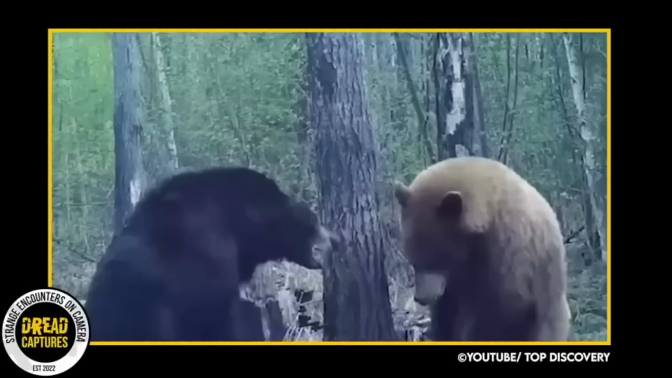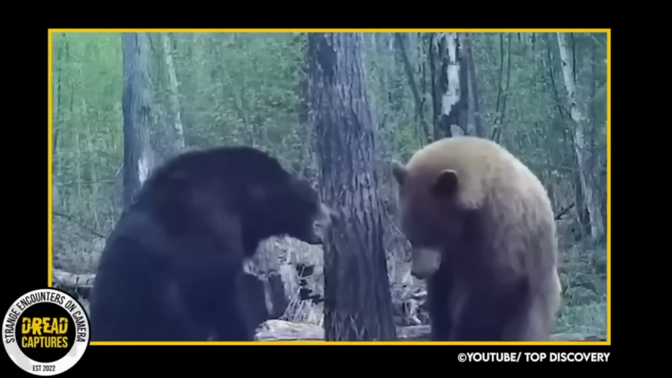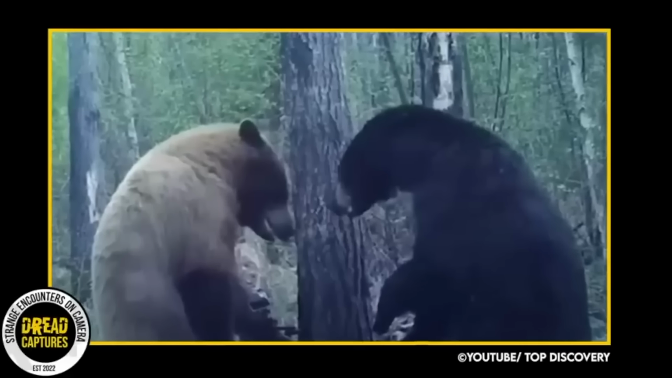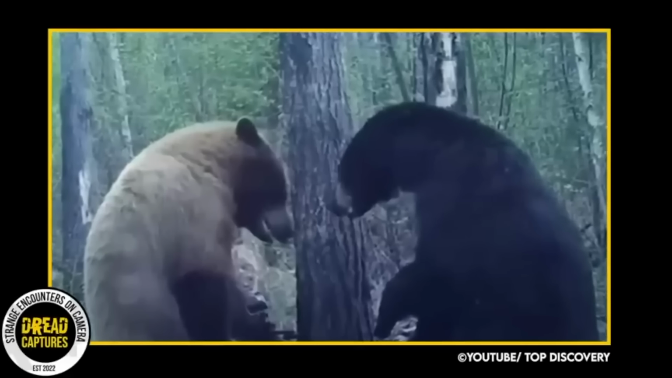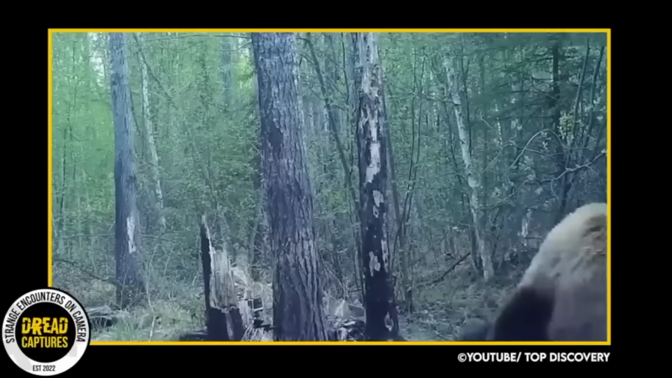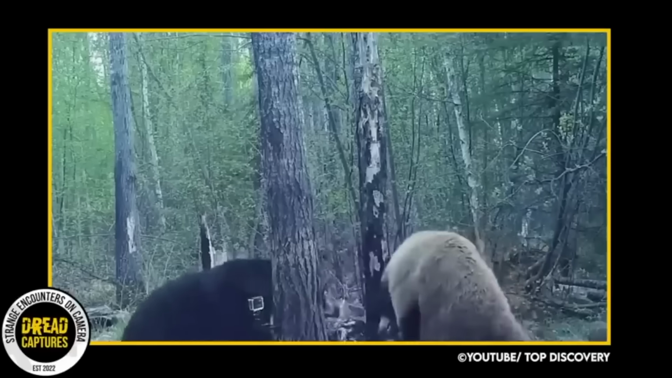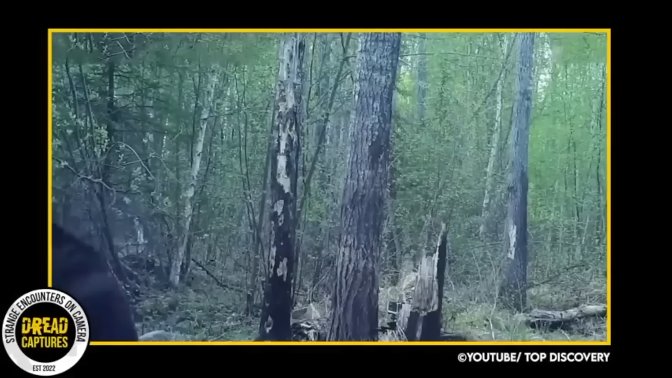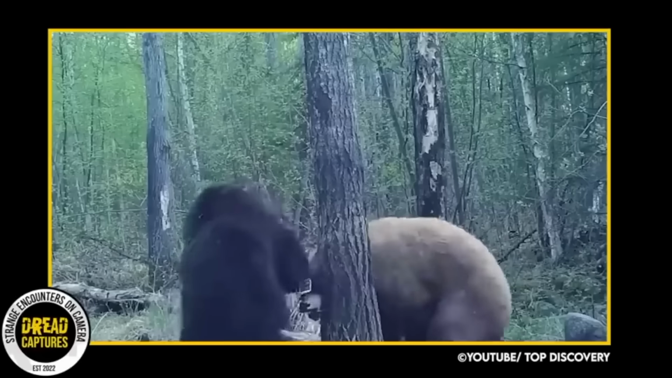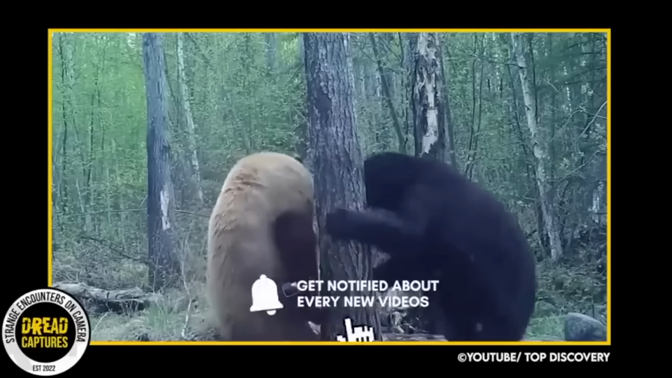The clip showcases two black bears, with one being a cinnamon bear, a subspecies of the American black bear that has a brownish color and darker arms and face. The bears charged at each other with full power and strength, until the cinnamon bear overpowered the other, knocking it down before standing up and continuing. Safe to say, this trail camera footage has provided a unique insight into the wild world of bears.